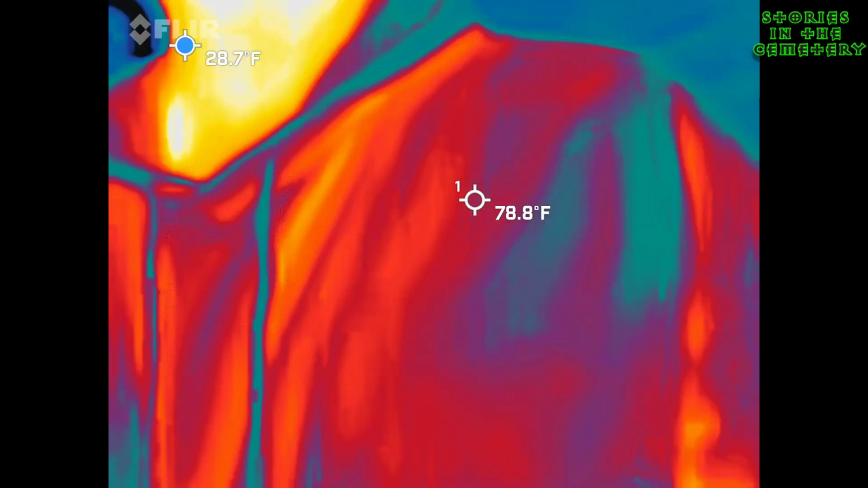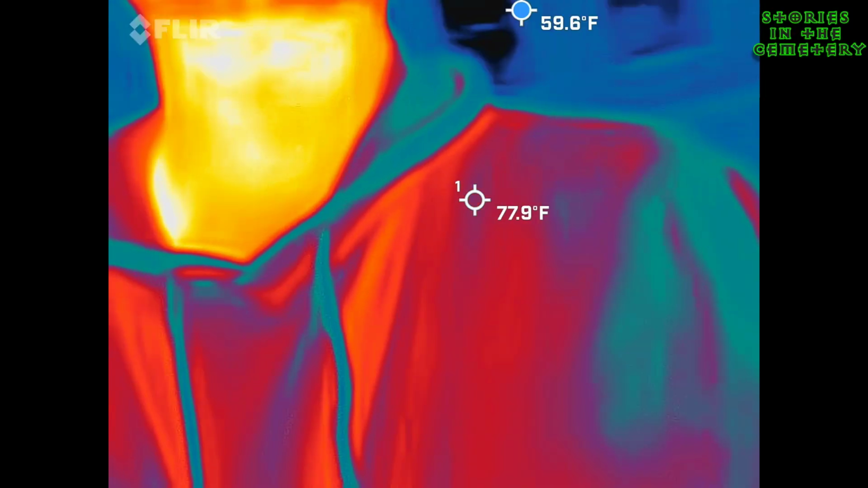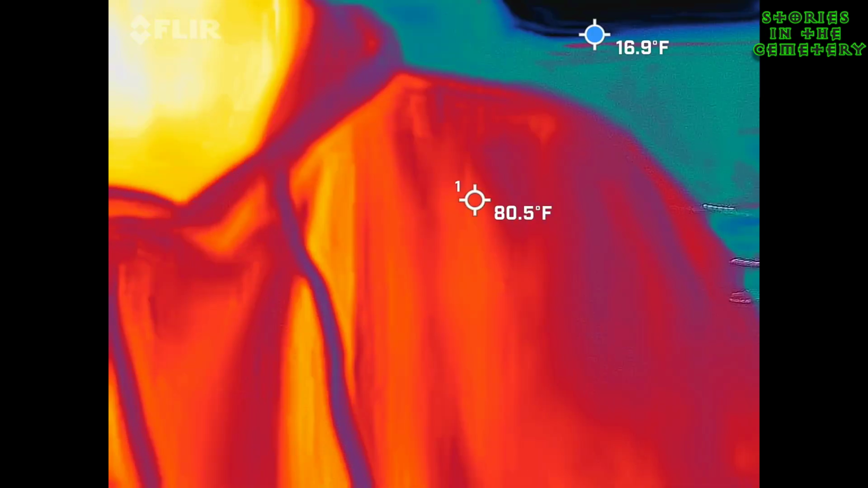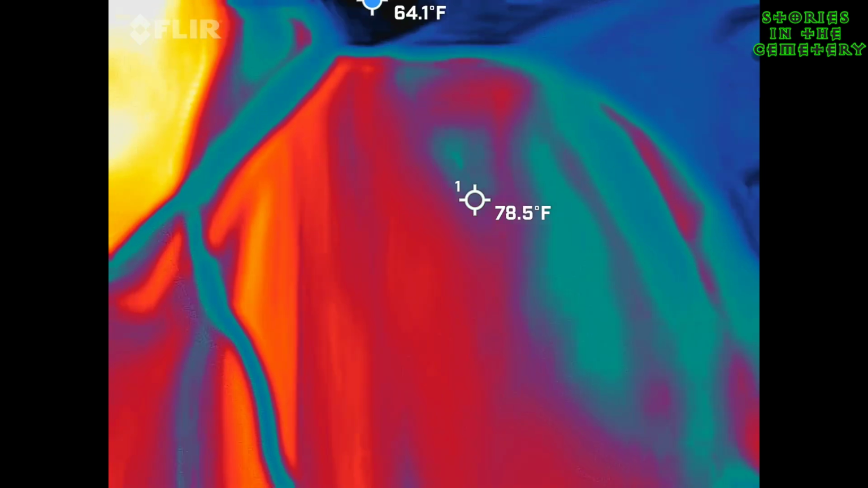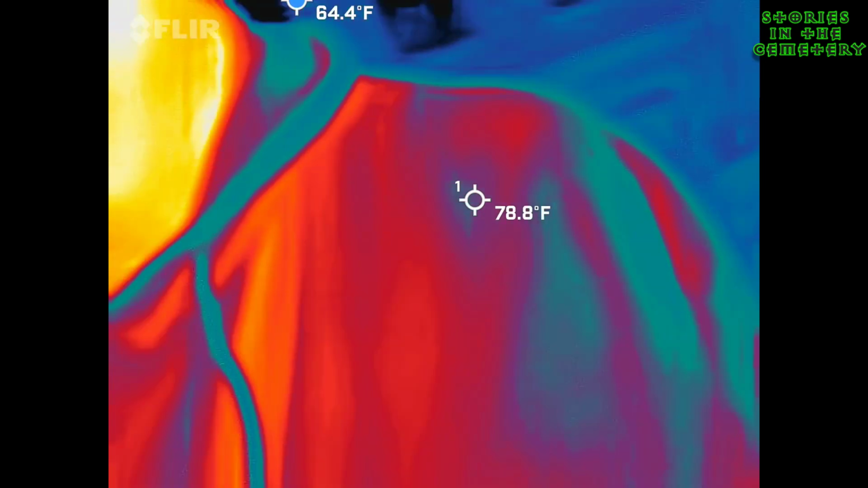And this is a FLIR thermal imaging camera. So it's attached to a cell phone. This is a device that they pretty much designed for firemen, so they can easily throw it onto their phone. They just grab it from a pocket in their vest and throw it in there to help save people. This is the real deal.